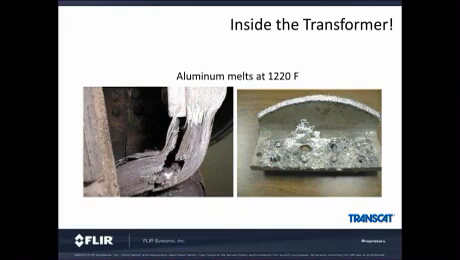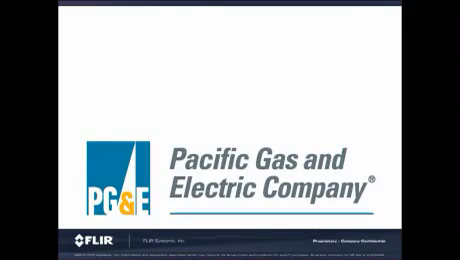The component was made out of aluminum, and you can see it was falling apart and melting. Aluminum melts at 220 degrees Fahrenheit, so you can imagine how hot it actually was. This temperature rise was approximately 6 times greater than what was seen on the outside of the compartment. This could have been a catastrophic problem if it went undiscovered.